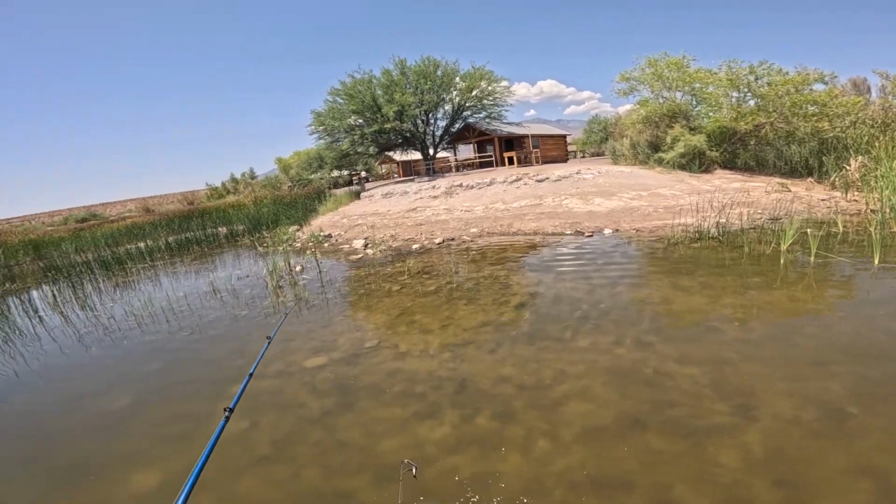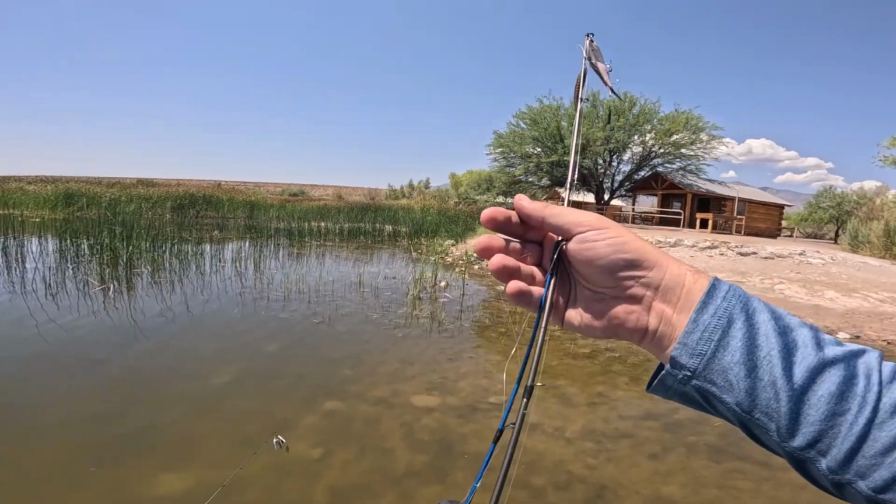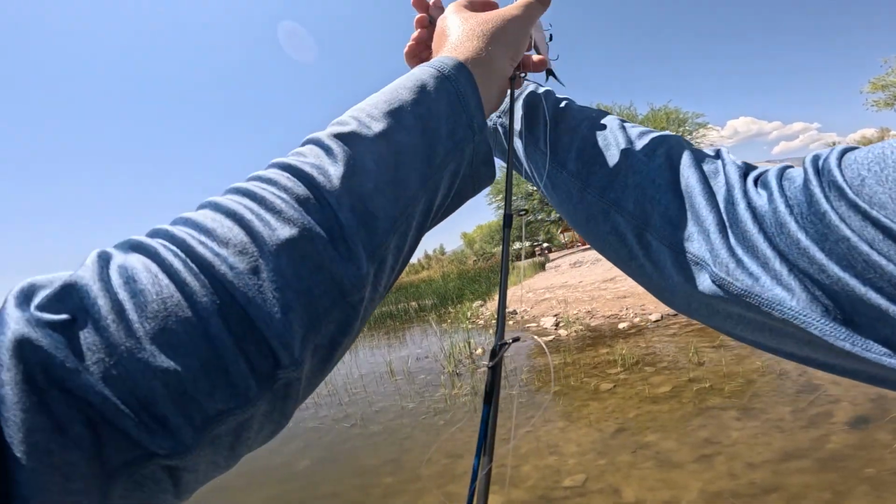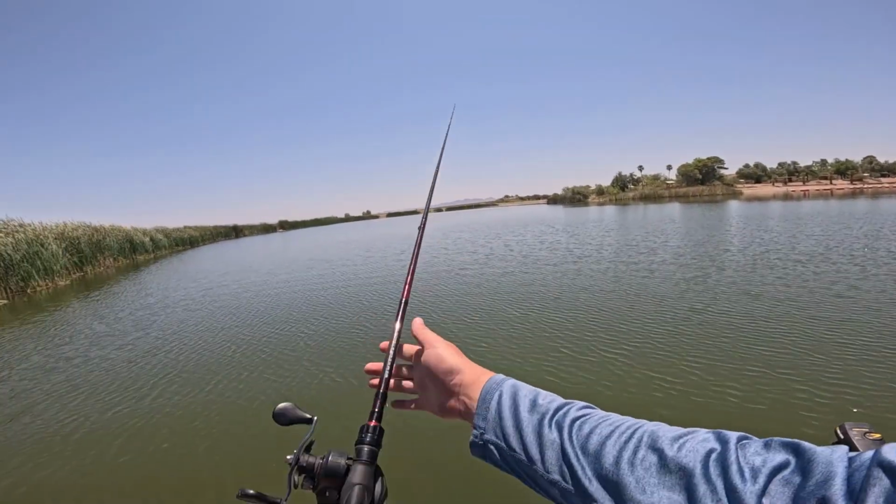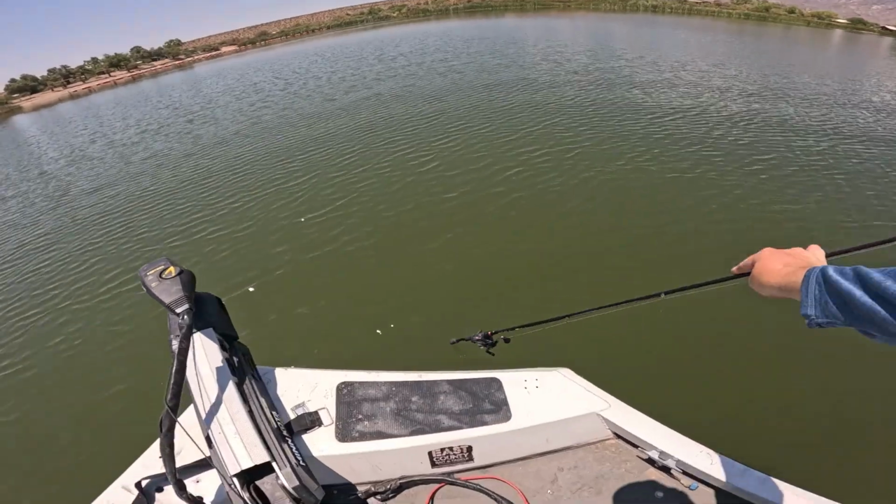Oh no, it came off. Shoot. And then of course I'm gonna throw absolute loops all over everything right here. Oh. Alright. Come flip the old jig, and holy shit, that rod's hot.